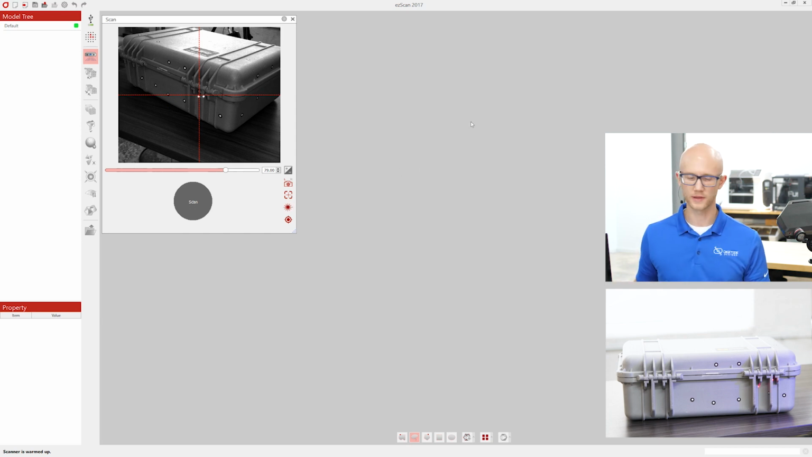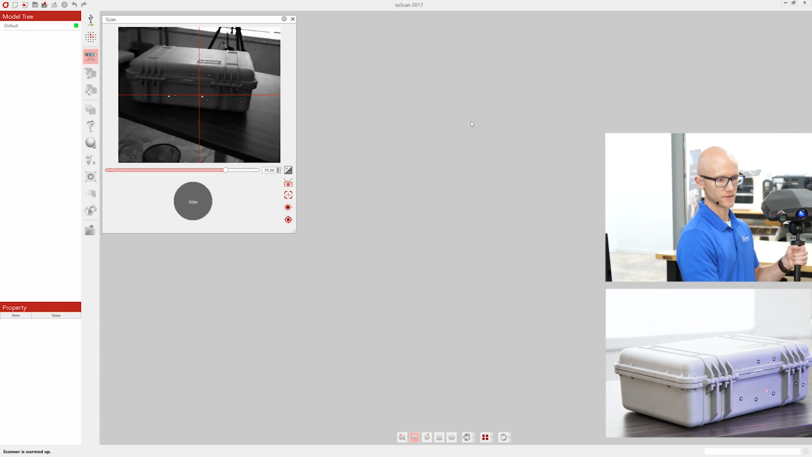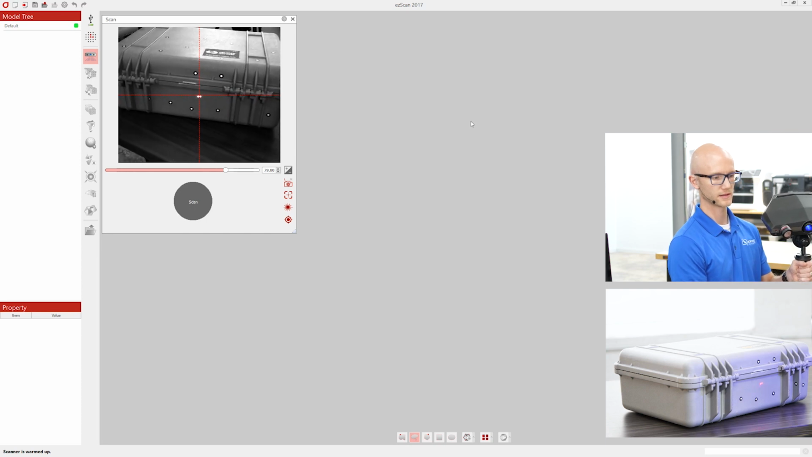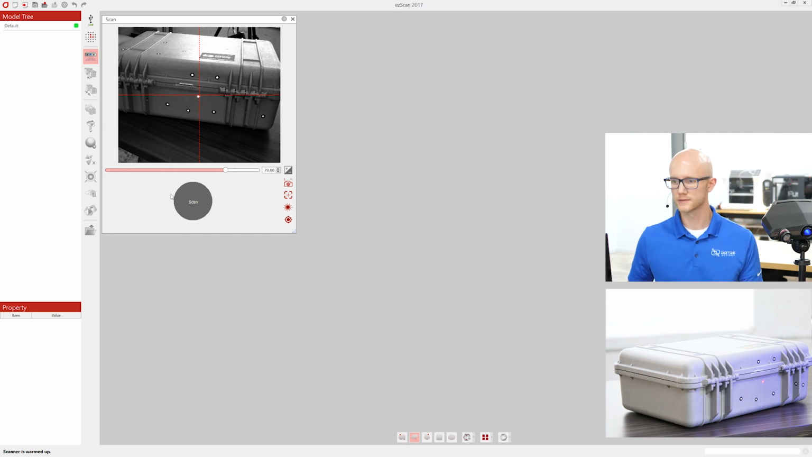And then I will enable the laser indicator as well. This is an indication of how close I should be to the object when I am moving my scanner. As I move apart, you can see those laser points move further apart. If I get closer, they kind of merge. So your ideal distance is somewhere in here. Let's go ahead and capture a couple of frames.